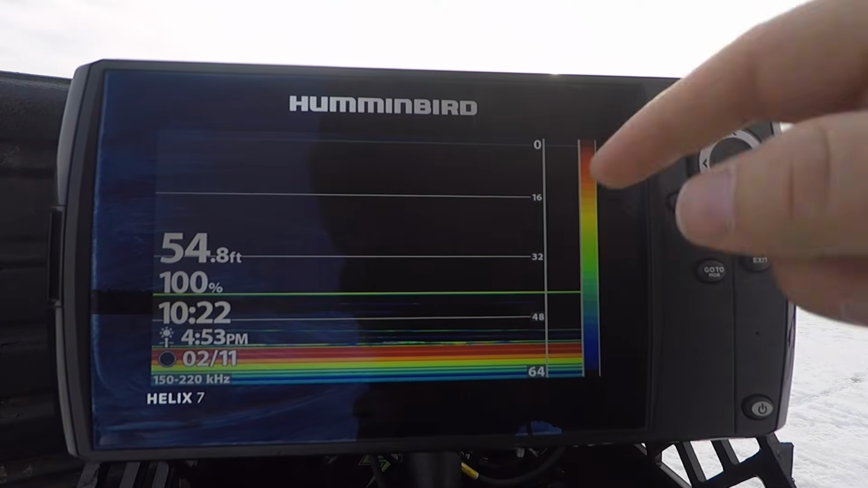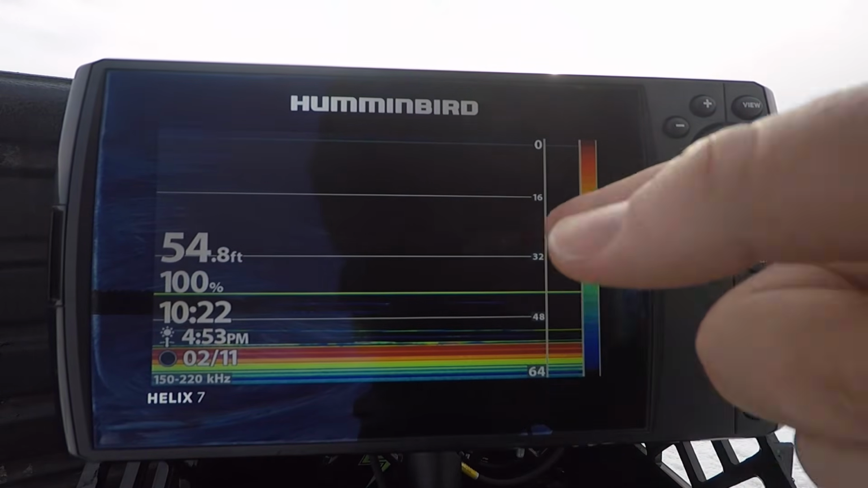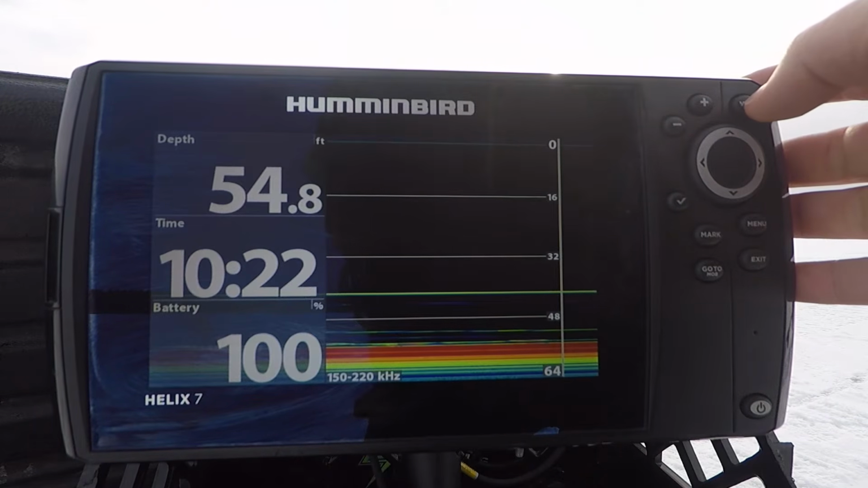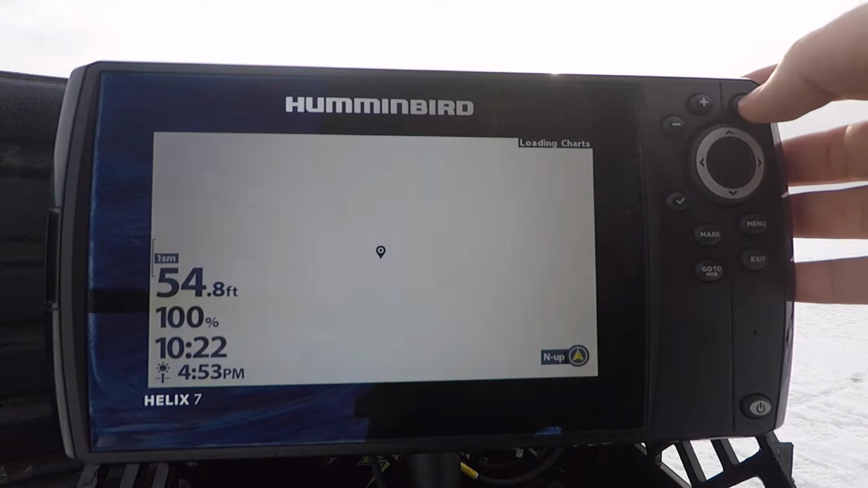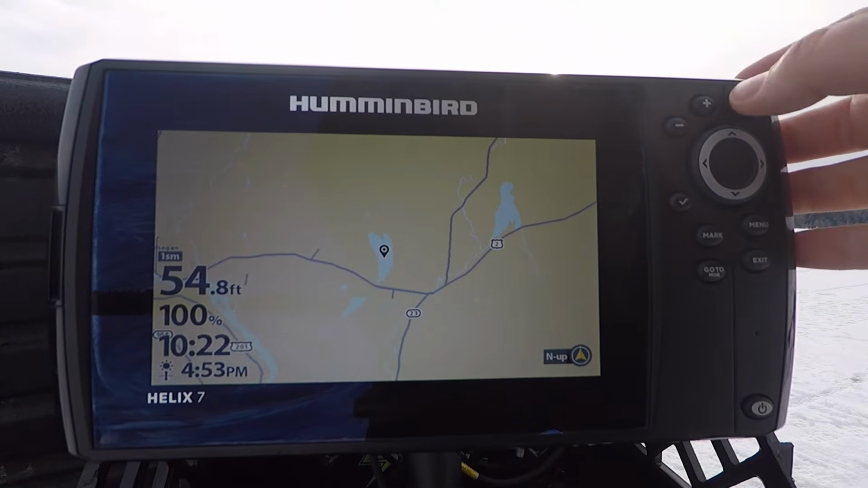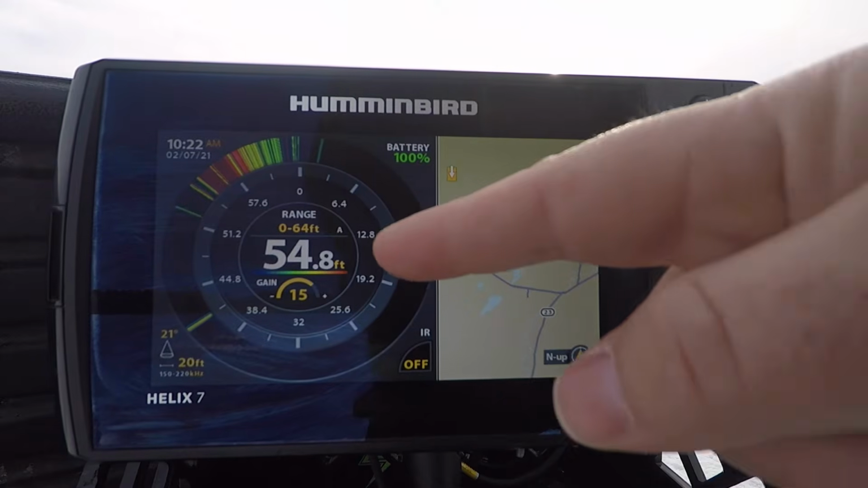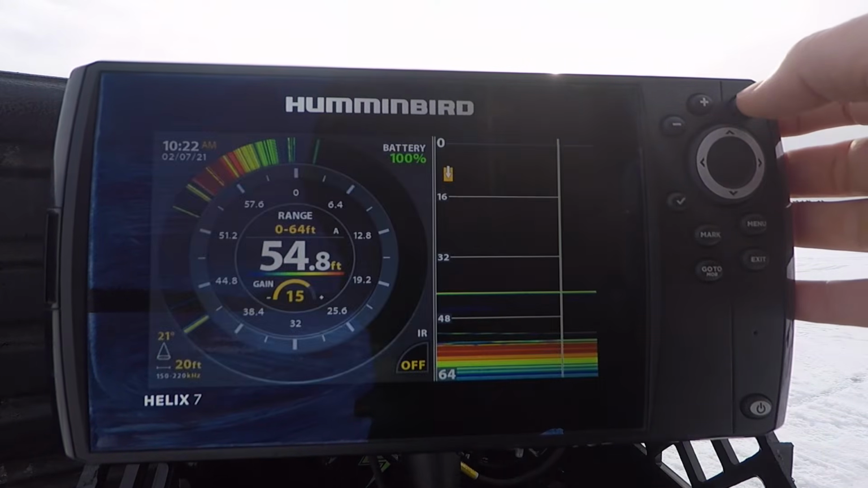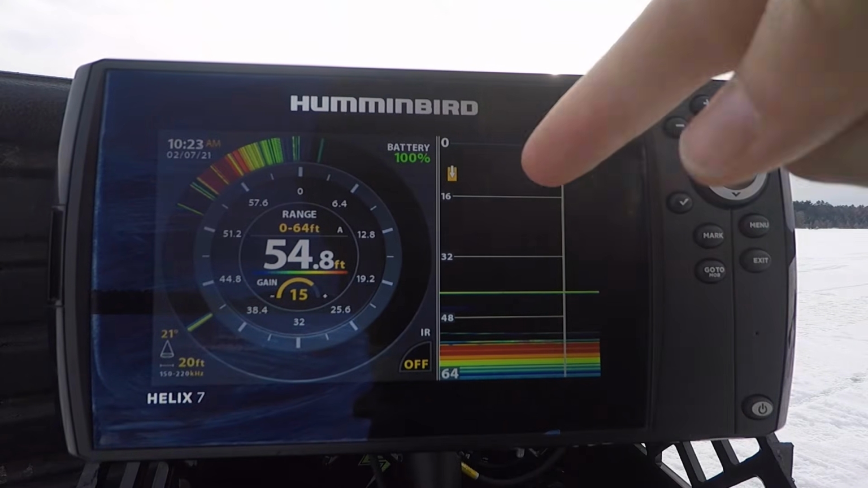Next view is just the full 2D with your RTS window. I'll show you that in just a minute. Another 2D with big digits. I'm going to show you guys how you can hide some of these so you don't have to cycle through all these. This is your map. This is your flasher map. 2D map. And we're back to the home screen.